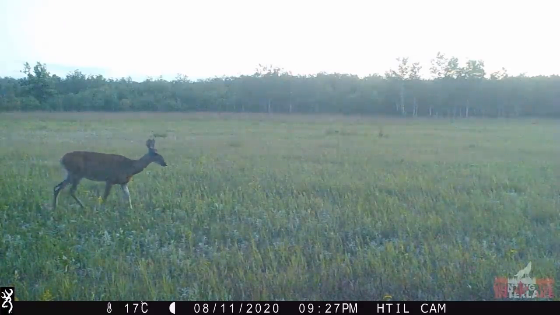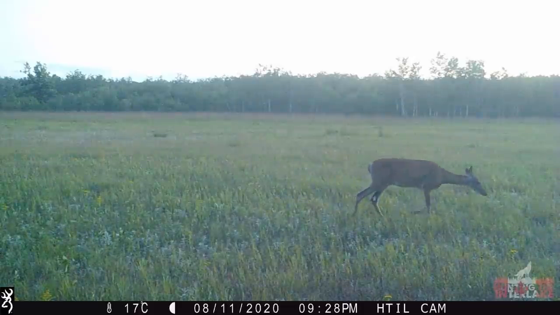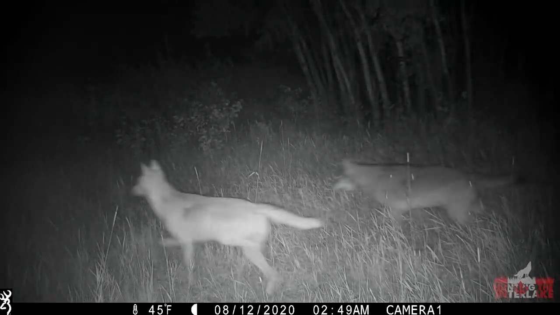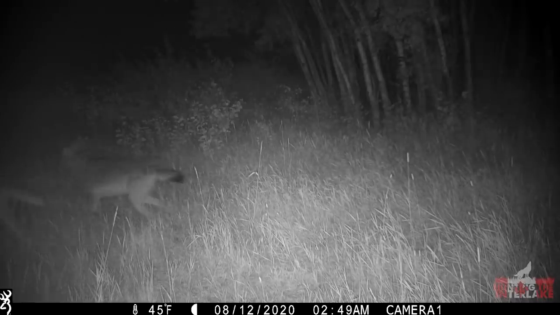In Manitoba's Interlake region on August 11, 2020 at 9:28 p.m., a whitetail doe can be seen crossing in front of a trail camera. Just over 5 hours later, in the wee hours of the morning at 2:49 a.m., 4 wolves can be seen crossing in front of a trail camera 1,000 yards from the last.